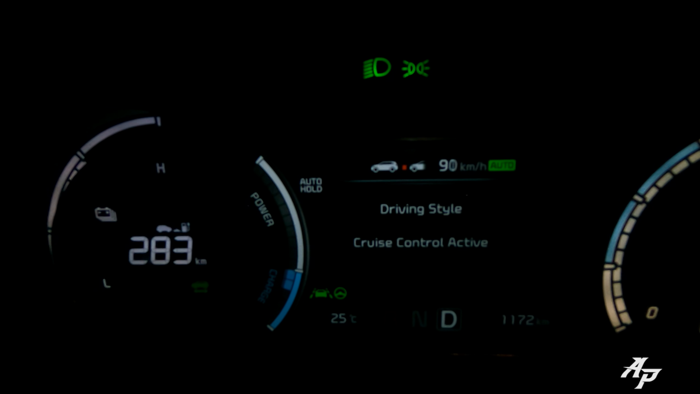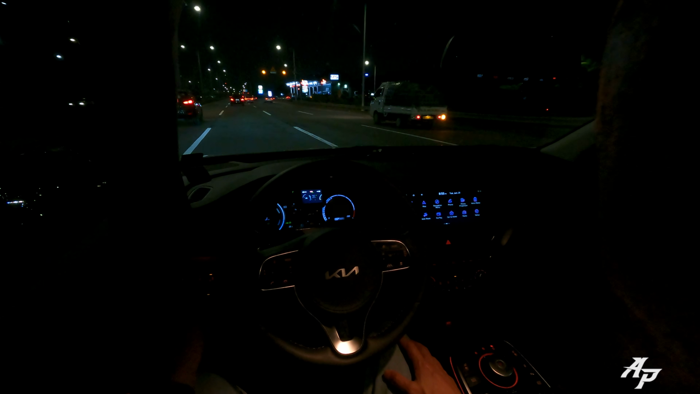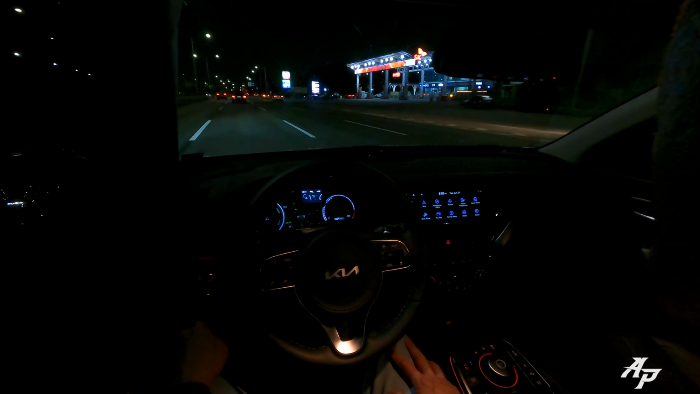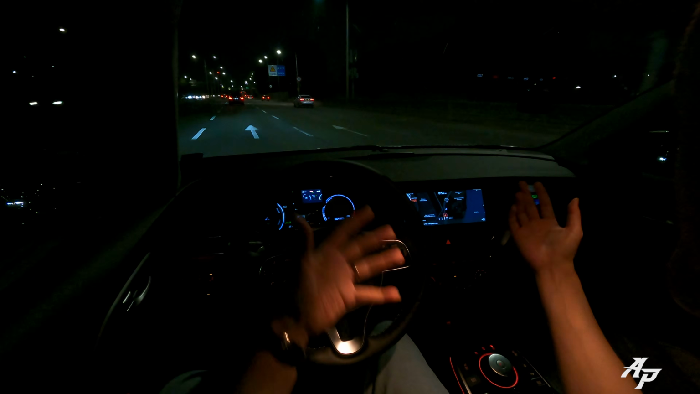And we have adaptive cruise control working with lane keep assist. It's a very delicate system, placing the car right in the center and keeping a safe distance. And even if you tell it to go faster, Kia Niro Plus knows that there's a camera detector up front because it's talking with the navigation.